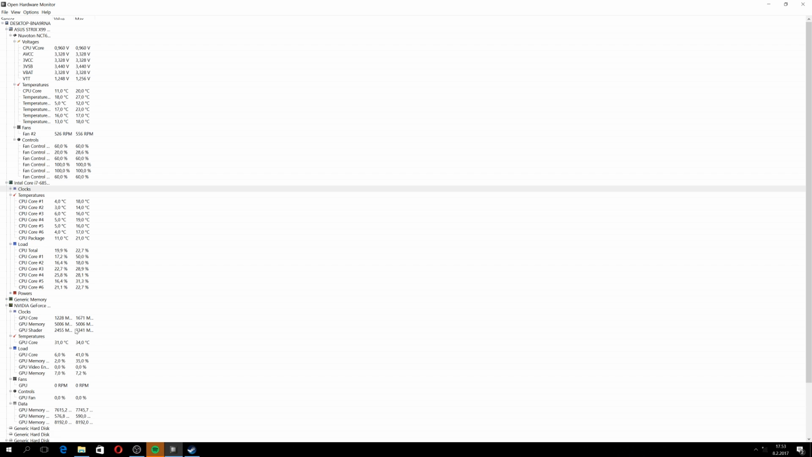And then the CPU is still 32 degrees. But I think because the CPU fan isn't spinning, it's going to take some time to reach the lowest temperature.